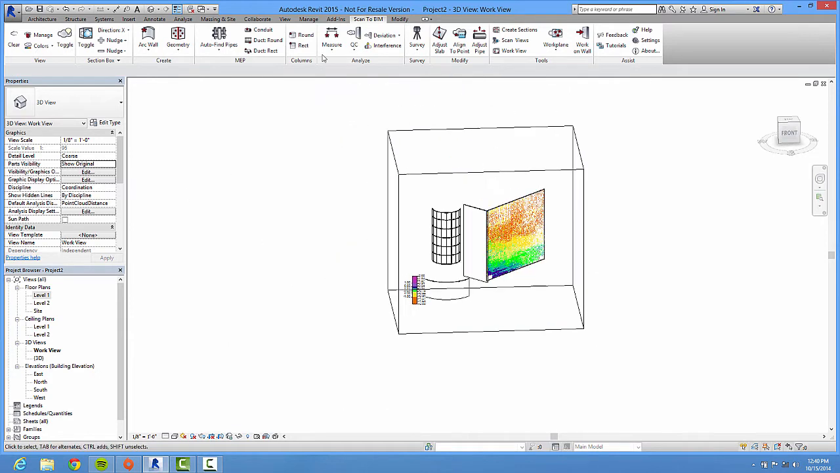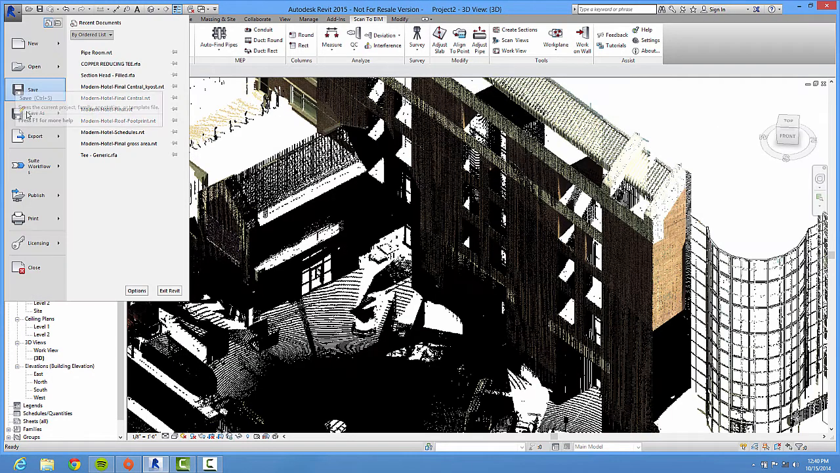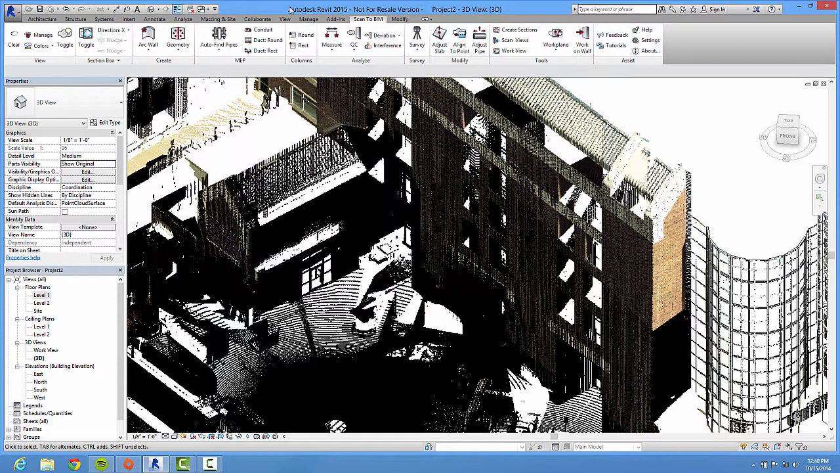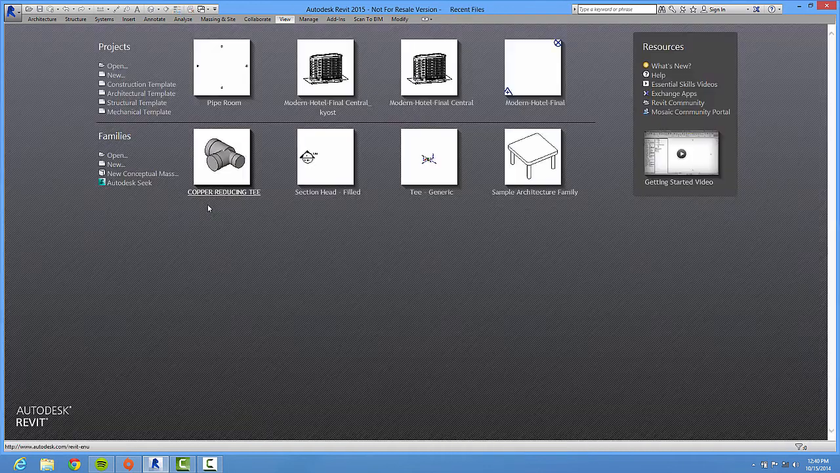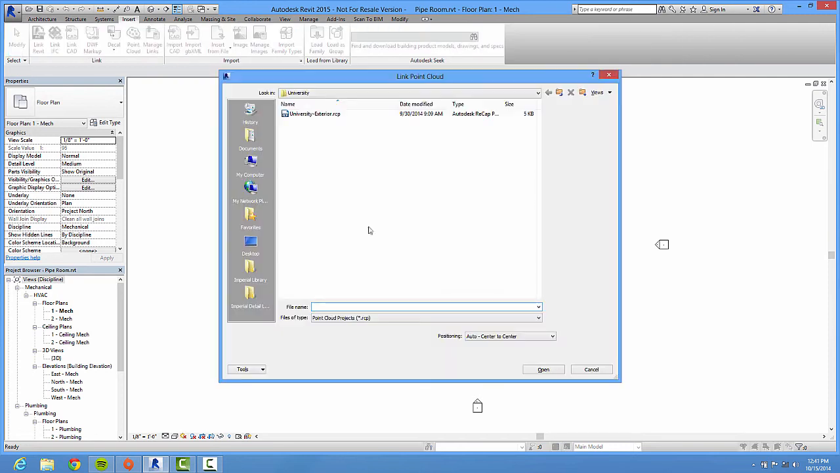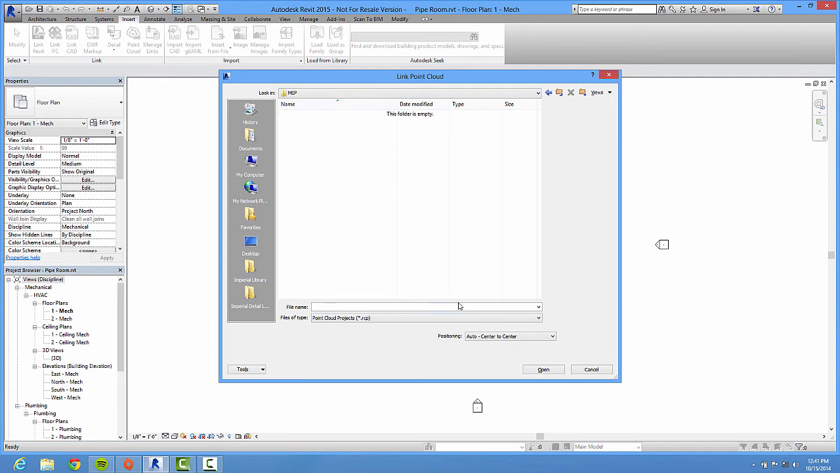Now, another thing we can do with it that I like to show people, actually a couple more things. Okay, we're doing okay. I'm going to go ahead and open up a project. Hang on, let me just close this out real quick. I'll open up my pipe room for us. And I'm going to go ahead and insert a point cloud again. This time I have a little RCS file, a little pipe room for us.